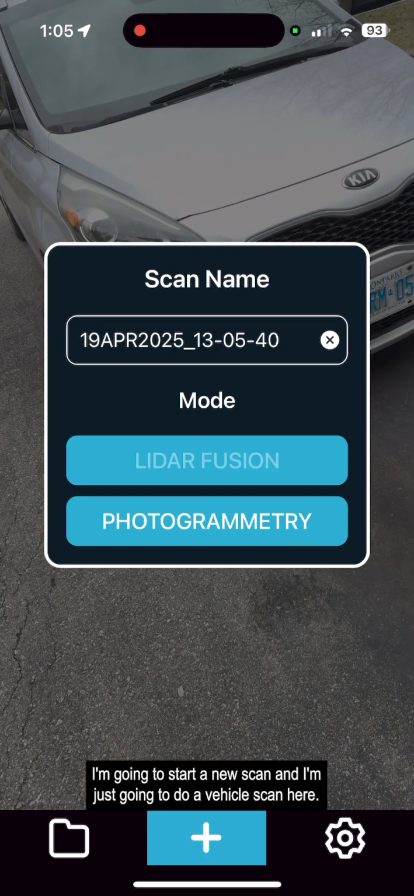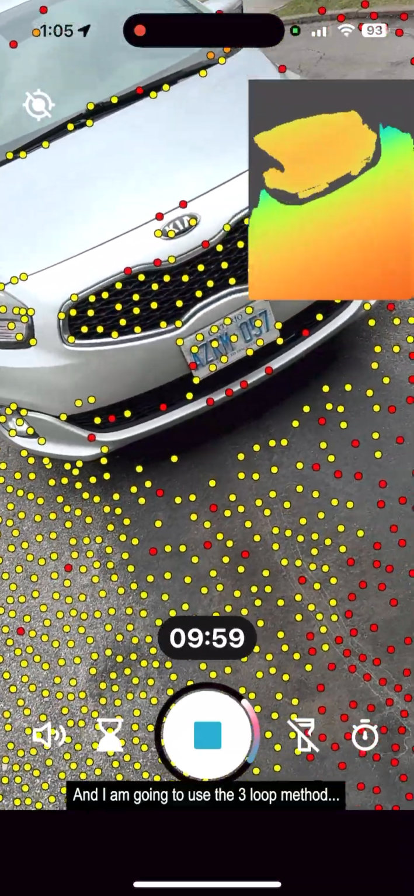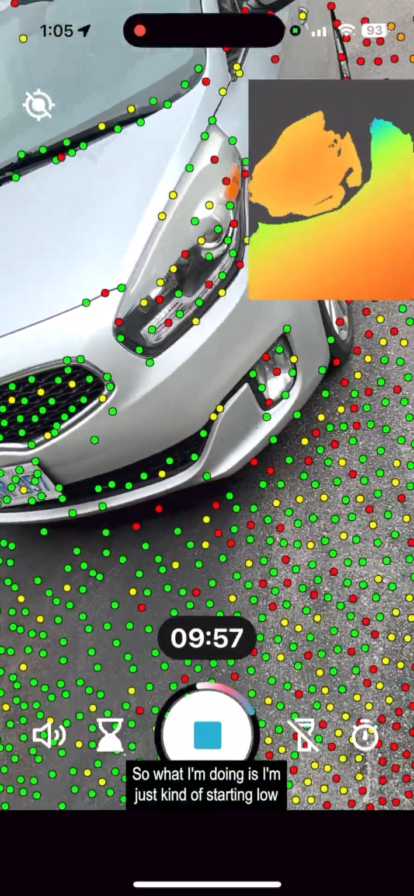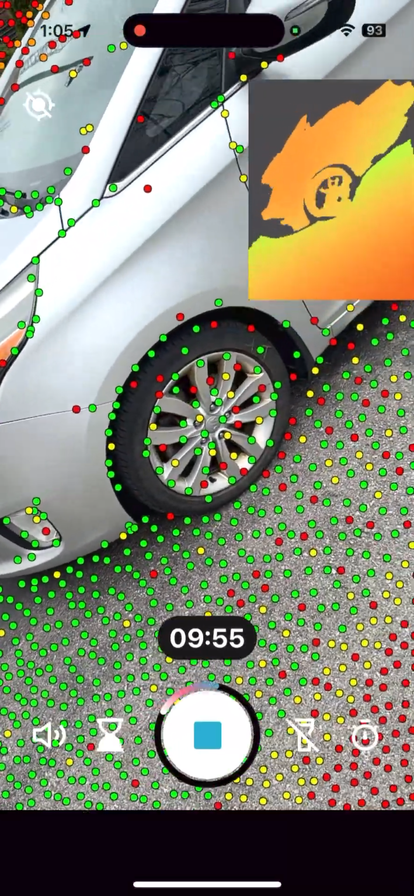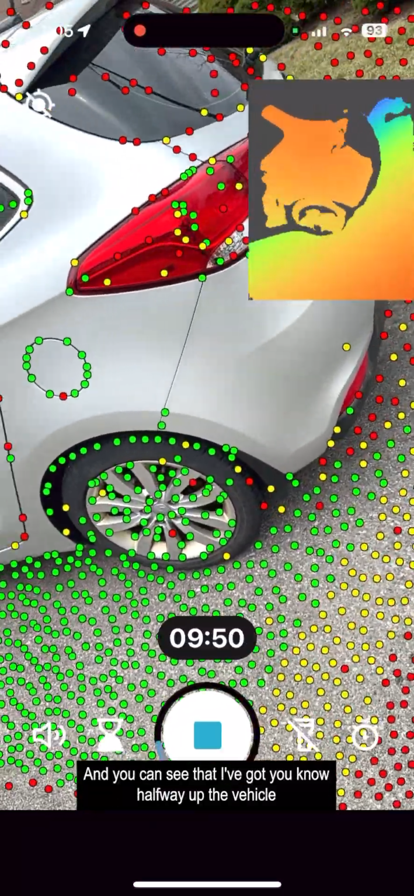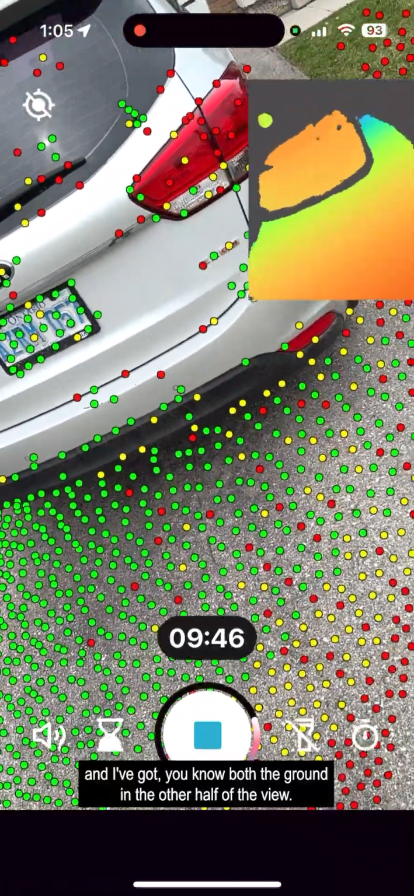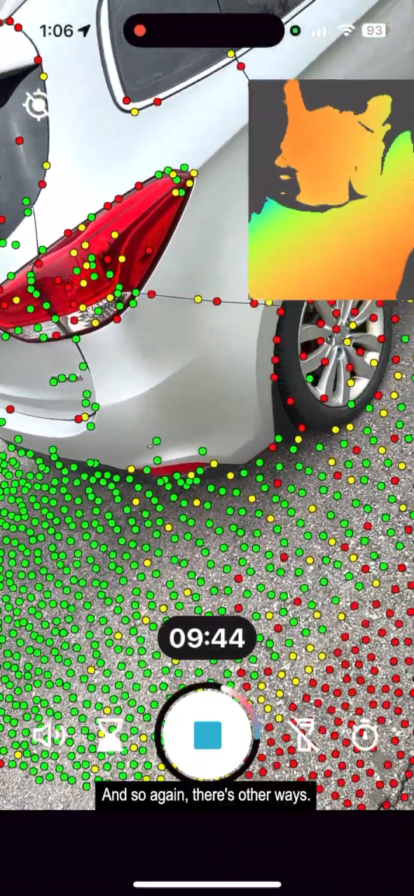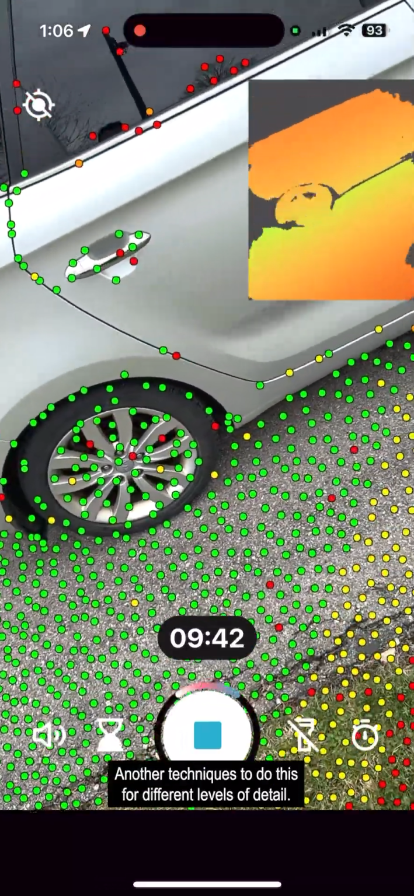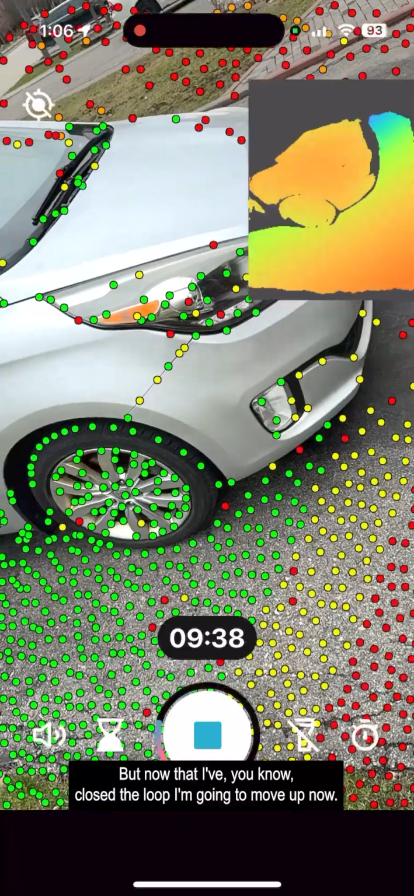So what I'm going to do is just run through the basics here. I'm going to start a new scan, and I'm just going to do a vehicle scan here. Loop method. So what I'm doing is I'm just kind of starting low. I'm going all the way around, and you can see that I've got halfway up the vehicle, and I've got about the ground in the other half of the view. And so again, there's other ways and other techniques to do this for different levels of detail, but now that I've closed the loop, I'm going to move up now.